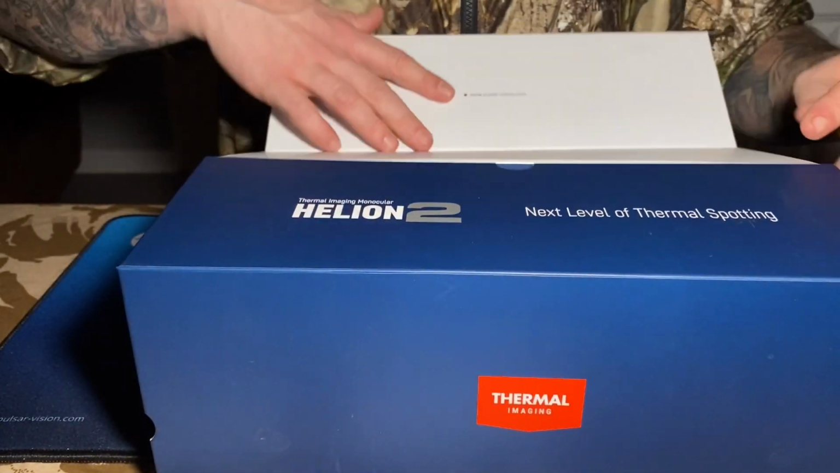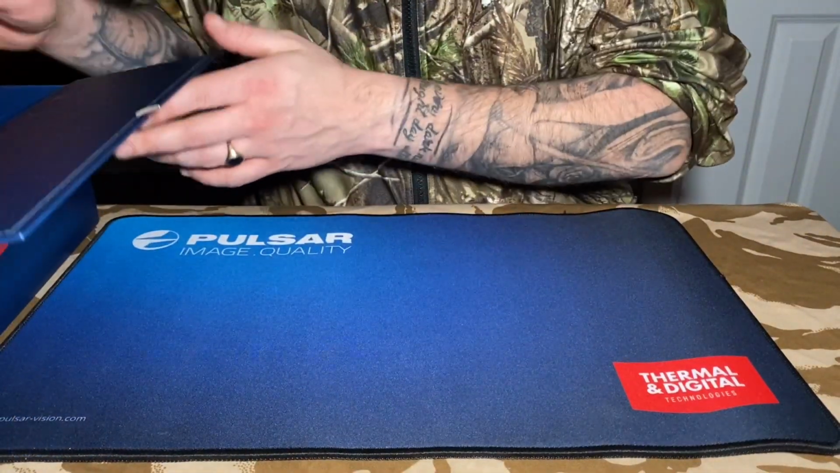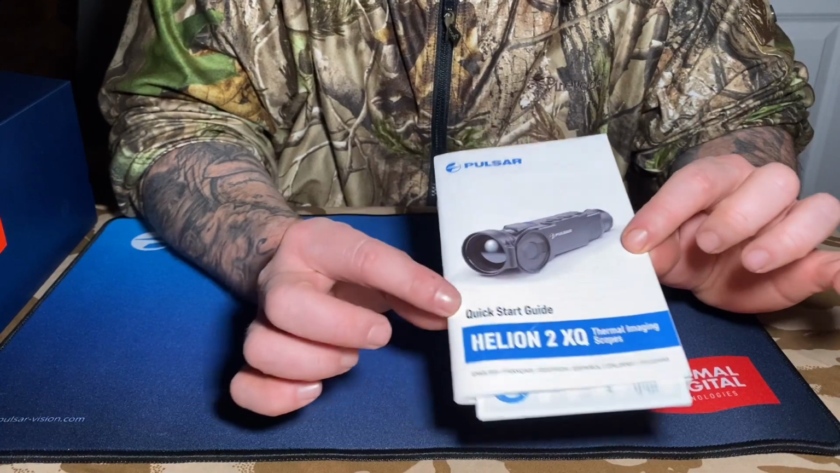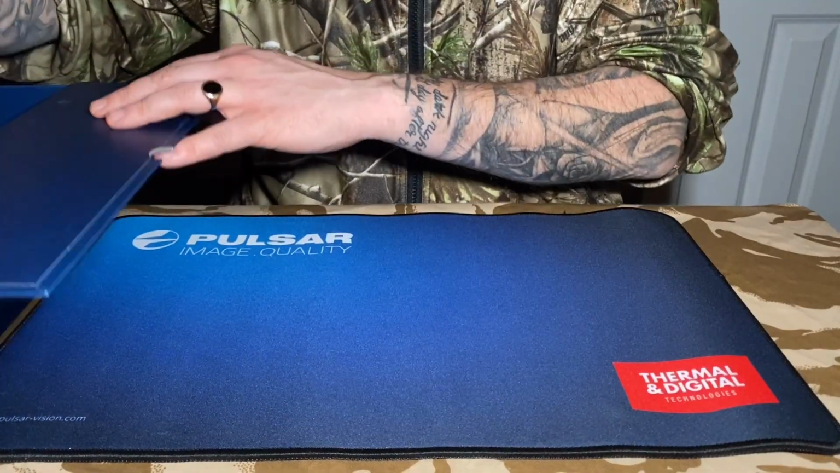Flips open lovely. Let's put it aside just so I can get the bits out. Again, similar to the Hikmicro. Quick start guide. Warranty card inside, and then the unit itself.